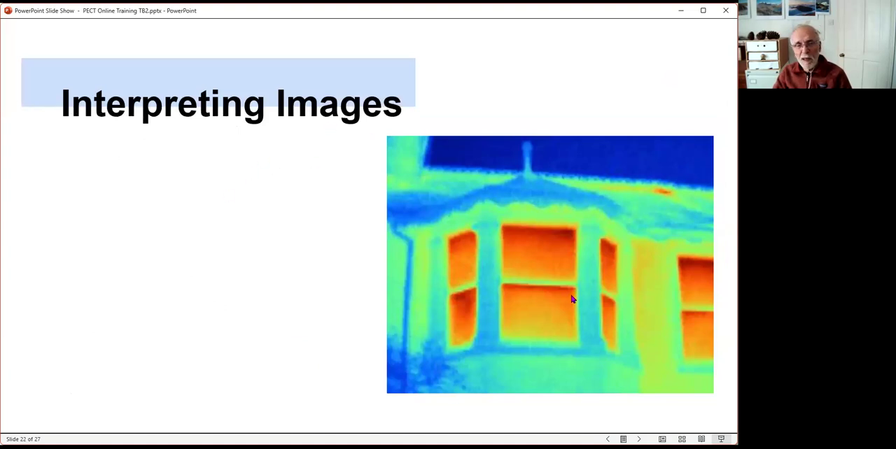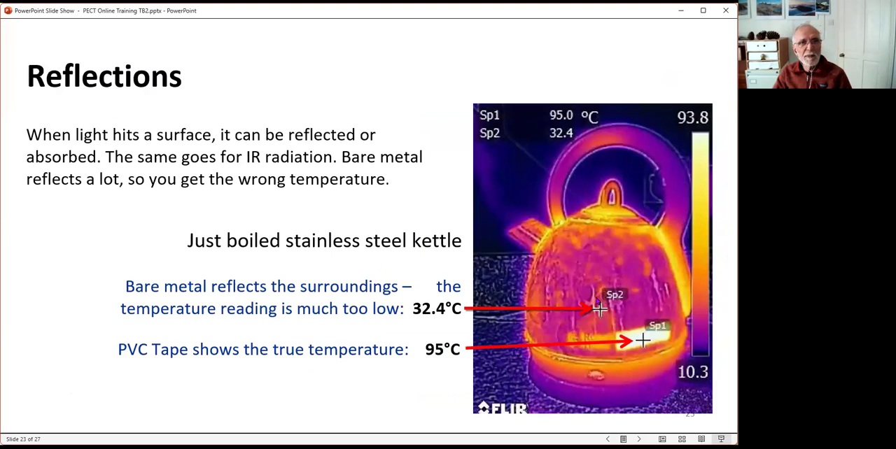And there are pitfalls in interpreting the images. One of them is with this shiny metal stainless steel kettle. It has just boiled. And the thermal camera thought that the outside of the kettle was at 32 degrees, which is plainly wrong. Shiny metals give you false readings. They have a low emissivity, is the technical term. But what we encourage people to do, in the camera bag, we put a reel of PVC electrical tape, and you stick that on and measure the temperature of that. And now the thermal camera says this is 95 degrees, which is probably pretty much spot on.